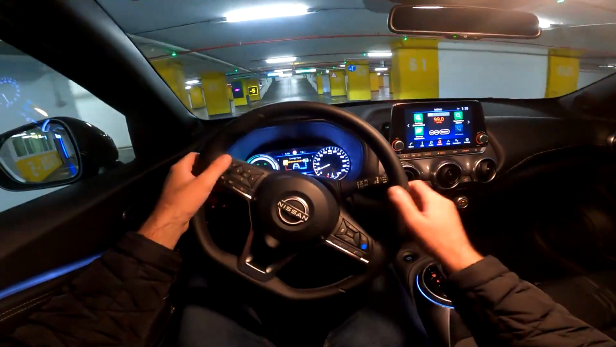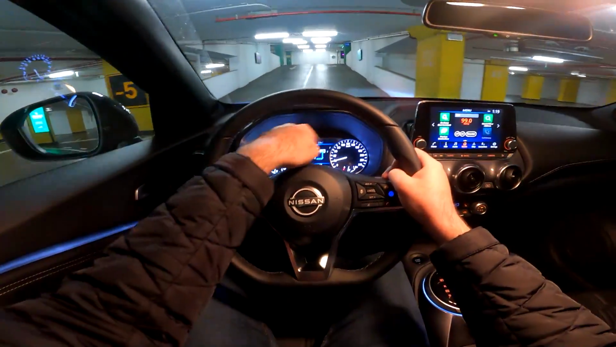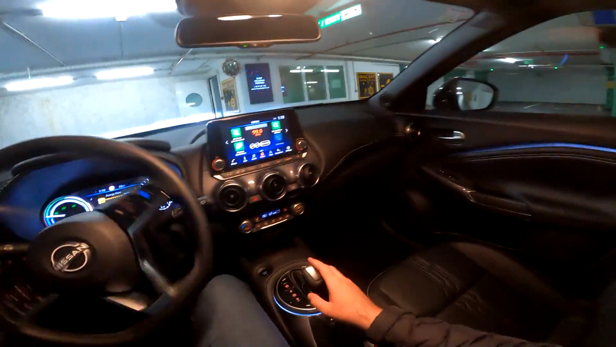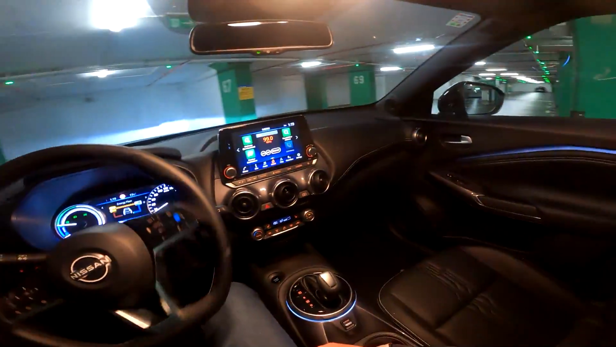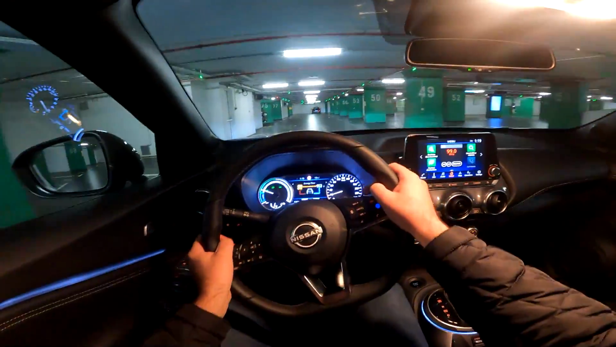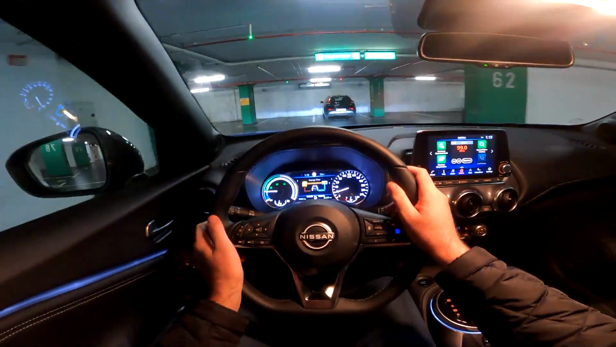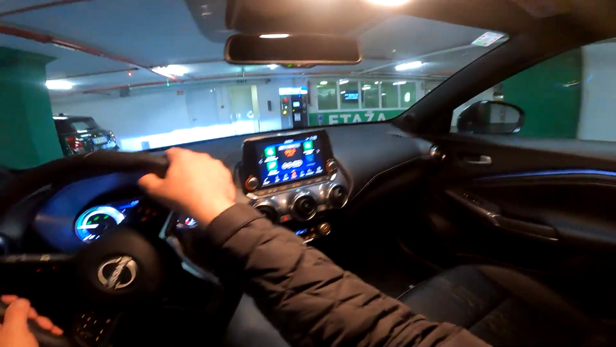And speaking about the layout here in front of us, 7-inch screen between the classic dials, and also here you have the 8-inch screen. And a lovely steering wheel with the new logo, flat bottom, and it's a nice place to be here. The driving position is pretty good.